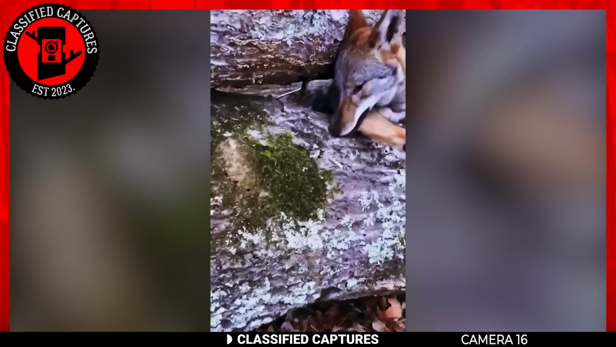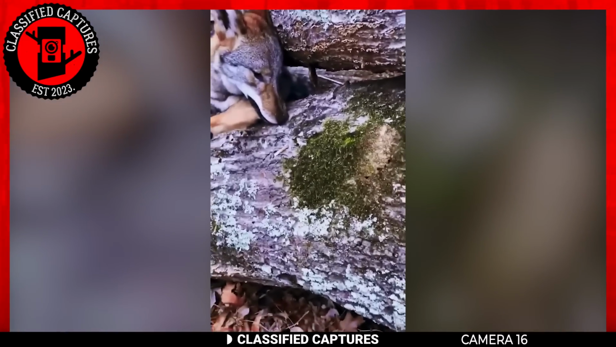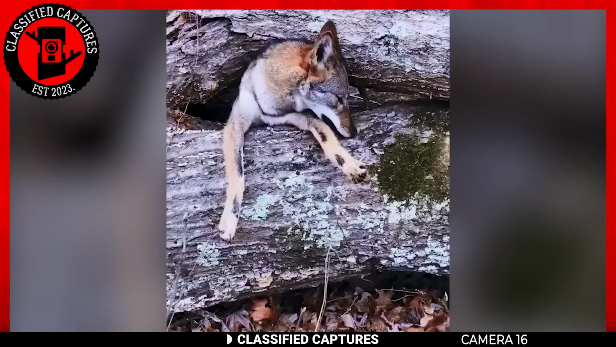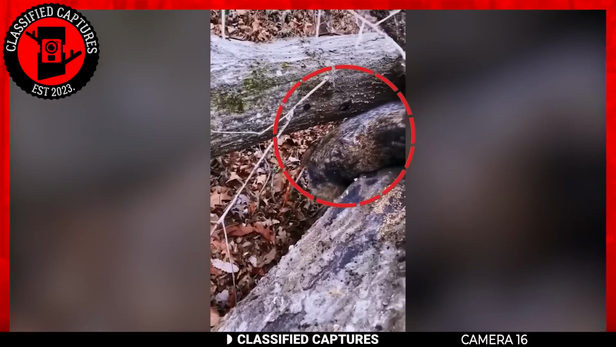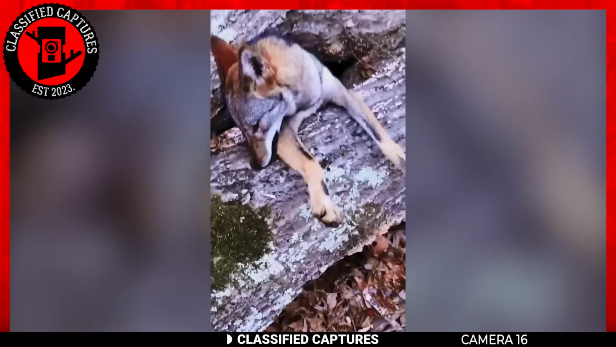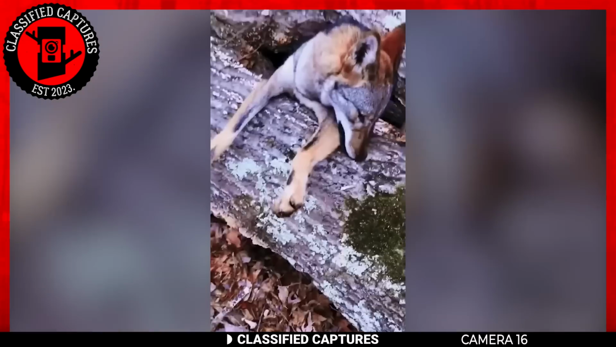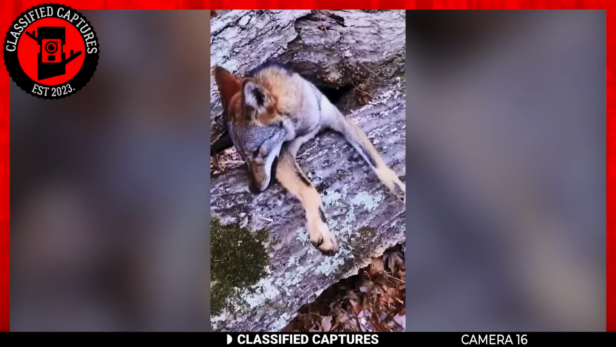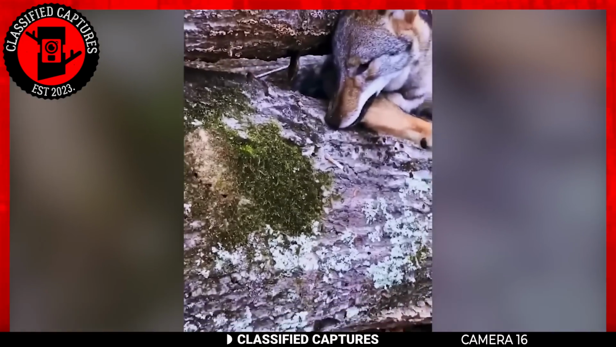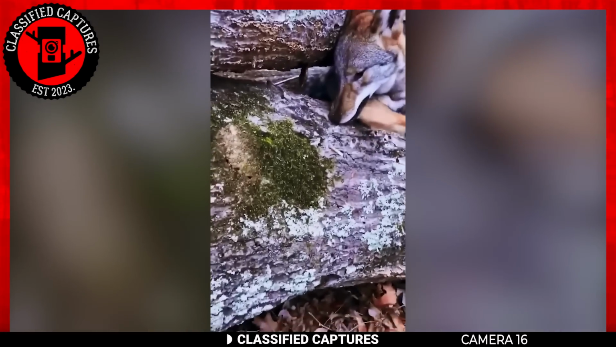Stepping away from the paranormal a bit, we have this footage that demonstrates just how brutal the wild can be. This coyote is not alive, it's dead. Judging from the state of its body, however, it's evident that it hadn't been dead too long before this video was recorded. The coyote might have been going about its normal business when this tree might have fallen on and trapped it. It might have survived the initial impact but gotten trapped regardless. An earlier human intervention could have saved this poor animal. Unfortunately, it doesn't appear that anyone made it in time.